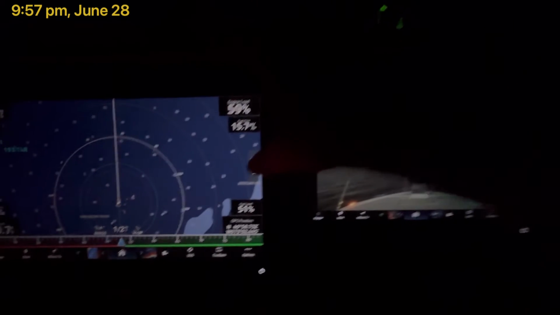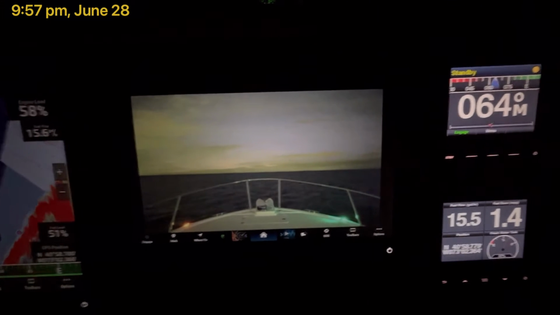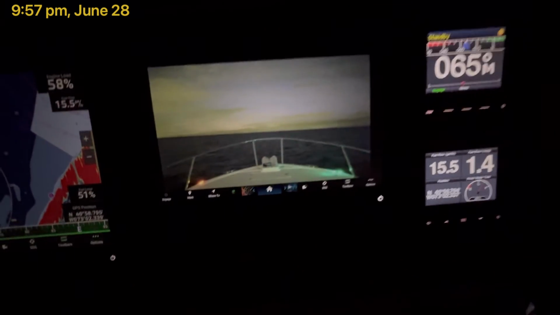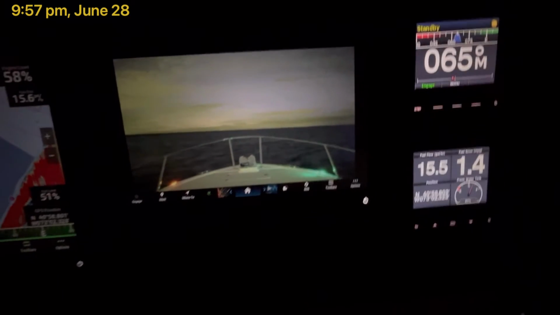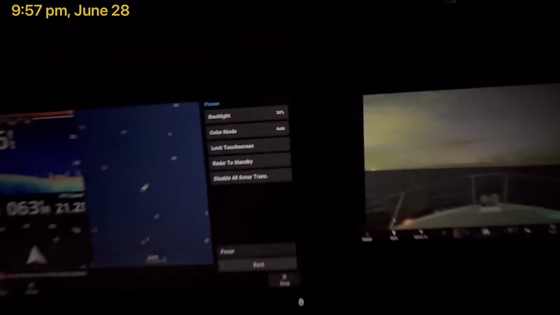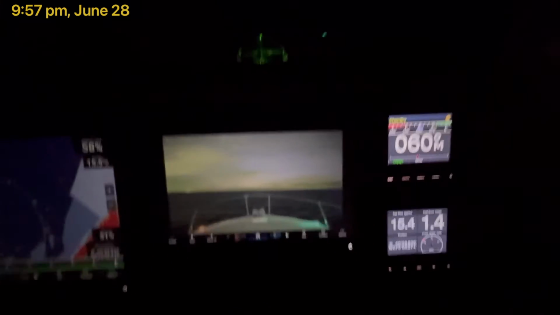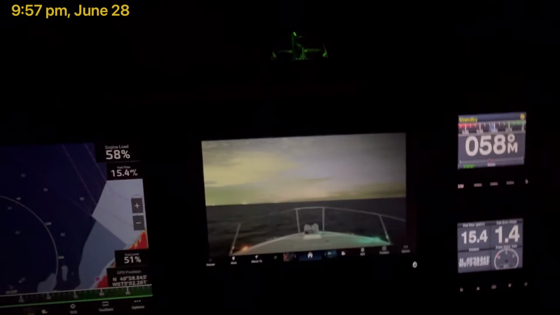Want to keep an eye on where I am. Yep, so that's basically dark out there. I really can't see anything, but with the Nightwave, I've got a pretty clear view of what's ahead of me. I feel pretty comfortable what's there, even though this brightness is turned down. And I'll show you the brightness. It's at 30%, so that's fairly dim. But it's given me a good view of what's ahead.